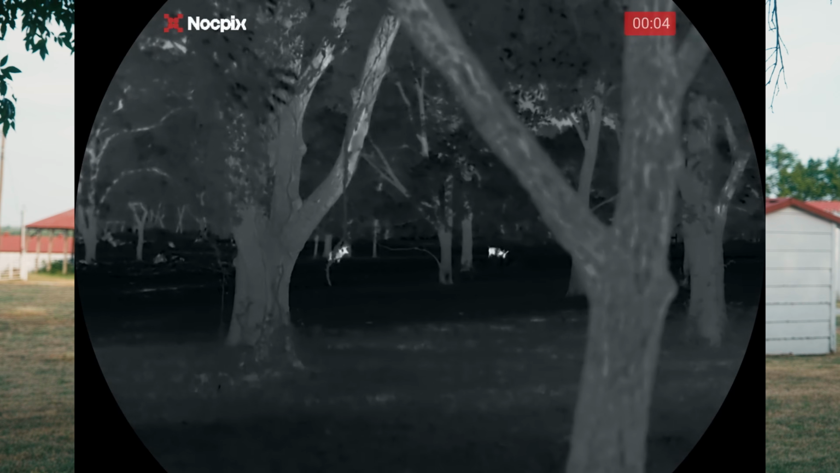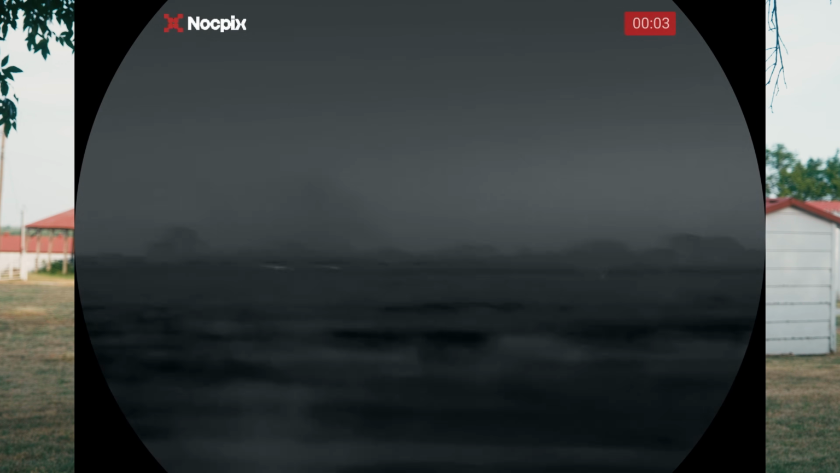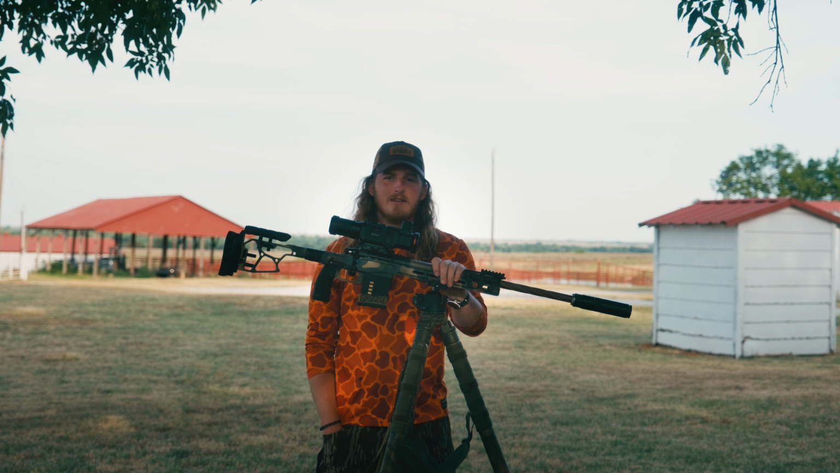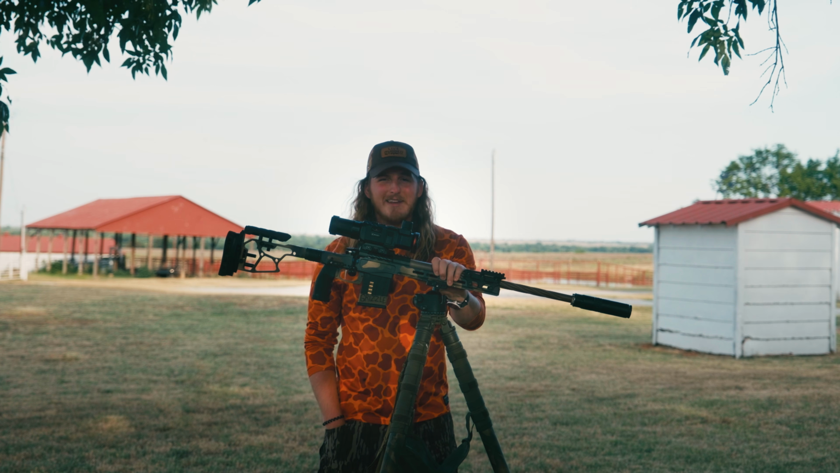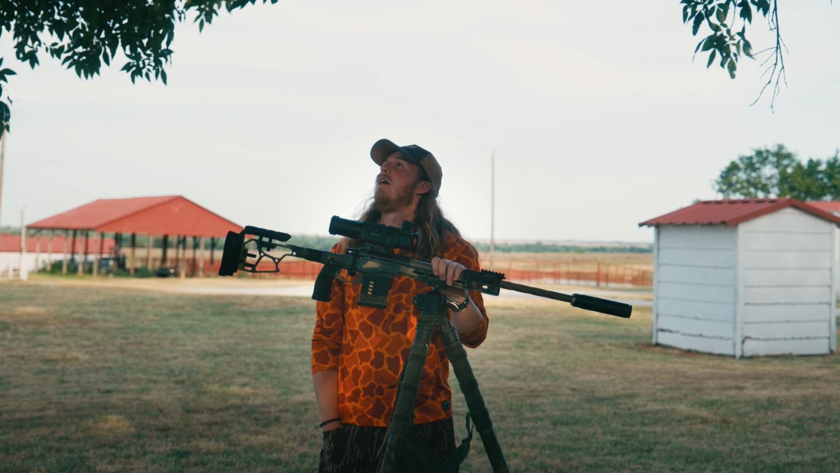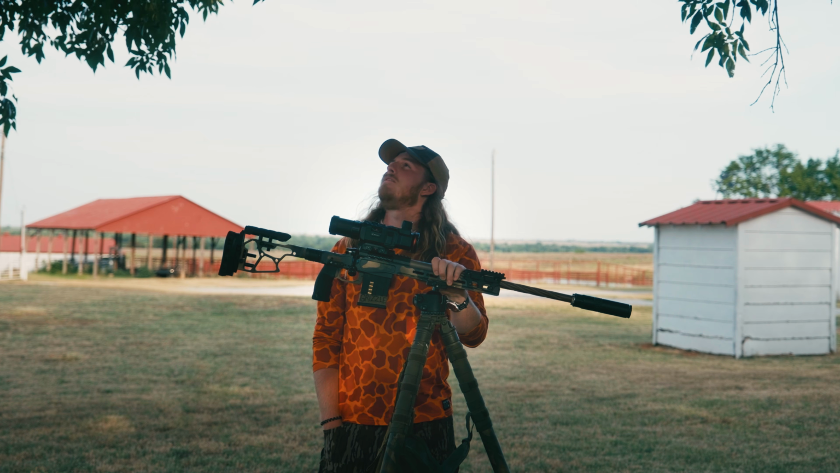We're not on county roads, not breaking any laws, on private property. So we're just constantly riding around, scanning through the thermals. And they told us, look, hey, we might get on them in 10 minutes. We might get on them in an hour, but regardless, we're gonna get on some pigs. And big old bird up in this tree.